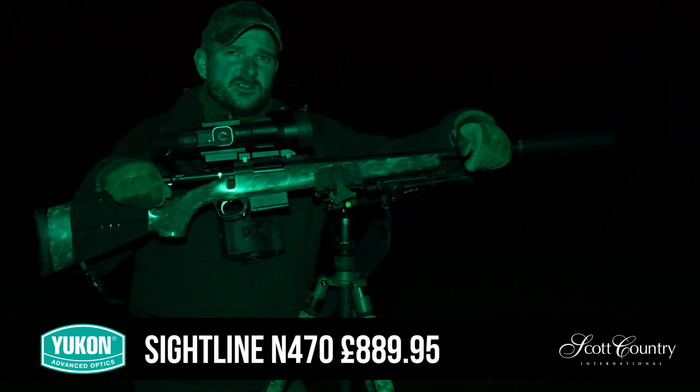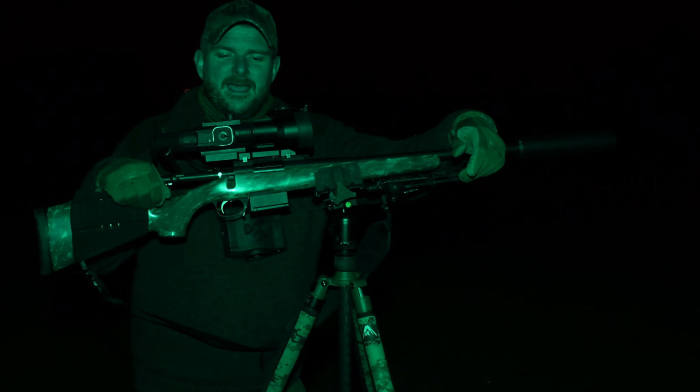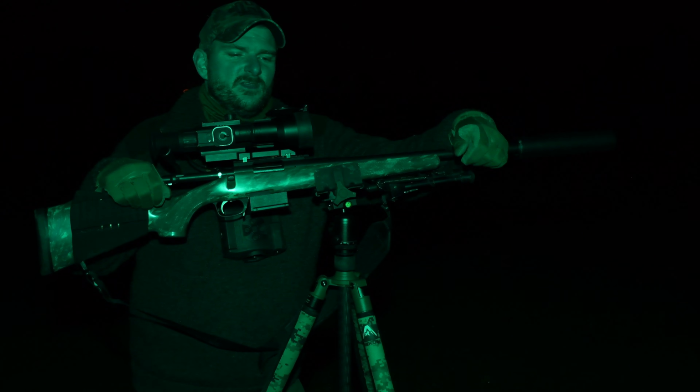I've been using this Yukon Sightline N470 for a couple of weeks now. I've been out 6 or 7 times after foxes with it. I am very pleased with it. I've been using the Yukon Photons for quite a few years, and this Sightline is a big step up.